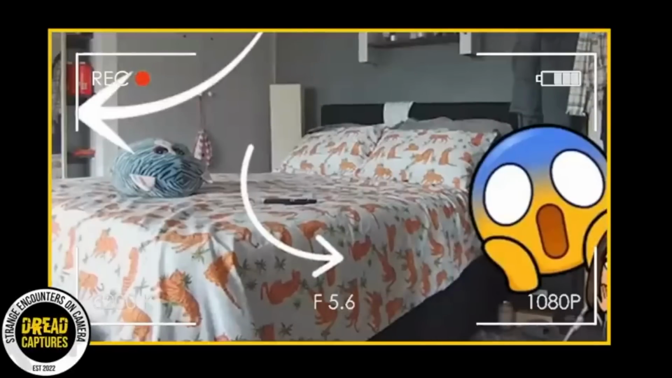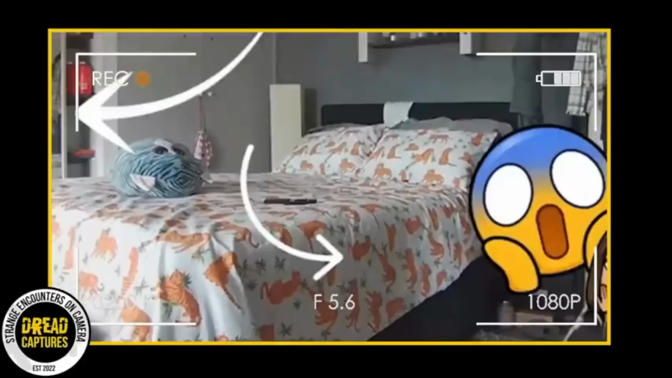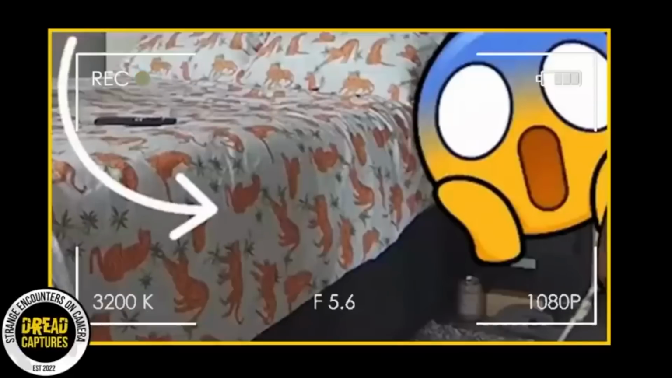This footage, taken from her bedroom, distinctly presents a mysterious shadow gliding slowly across her bed. But that's not all. For those with a keen eye, if you look closely, you'll observe another shadow reflected in the mirror situated to the far left of the room. Now, this is especially peculiar because the way that her room is set up, there shouldn't be any source in the room that could cast these type of moving silhouettes.